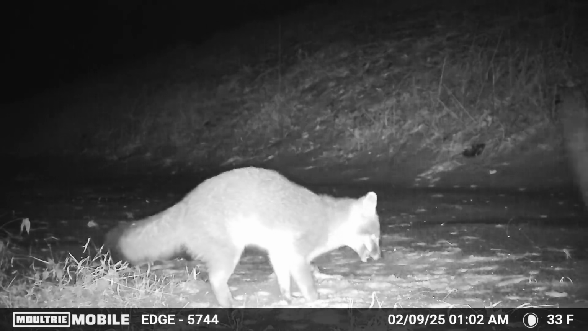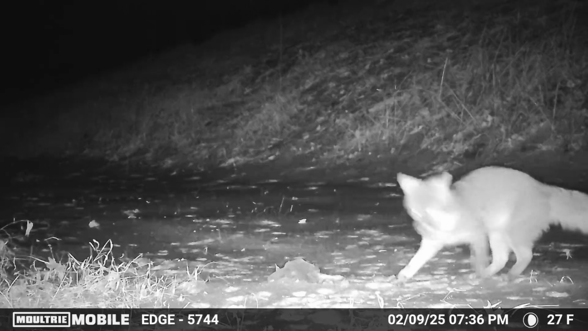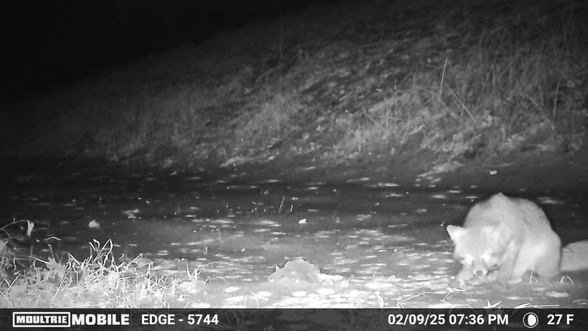So at this point in time, this gray fox is back multiple times a night. And this is not the gray fox with the injured back leg, as you can tell. He's using both of his back legs, but every night, a few times a night, he's stopping back in for another bite of shrimp before he's on his way again.